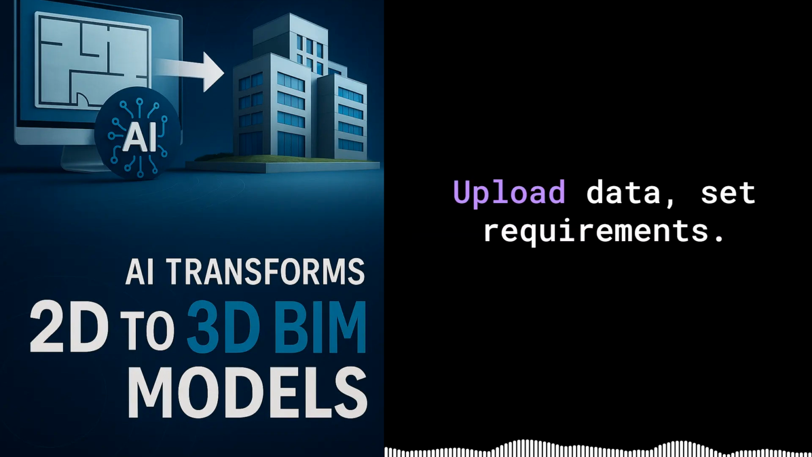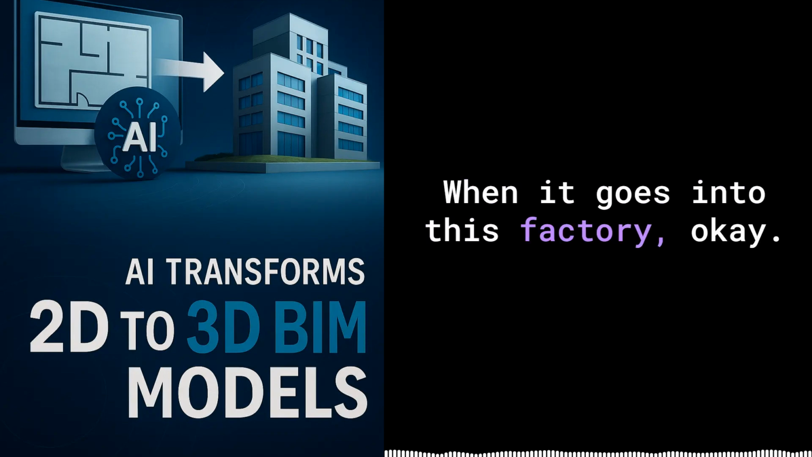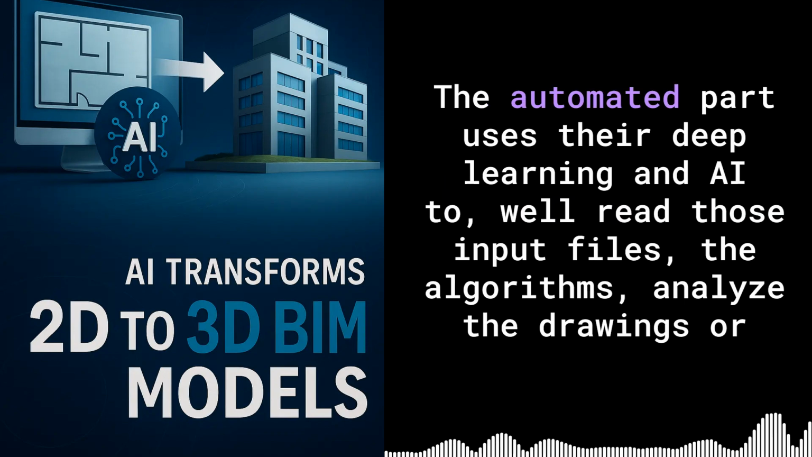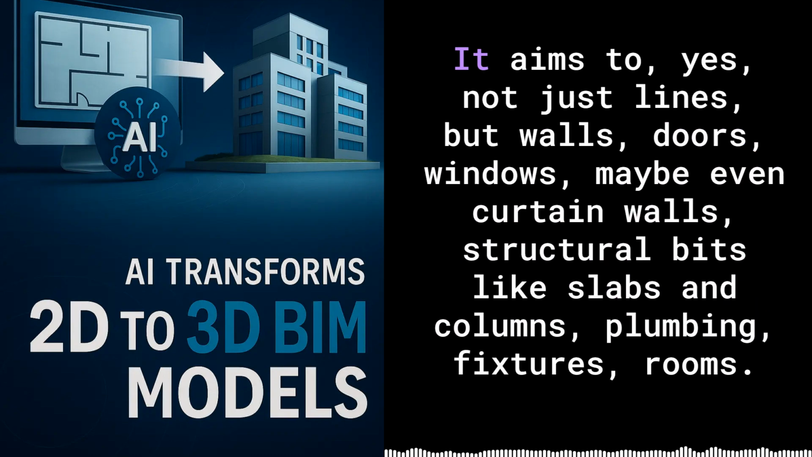Right, makes sense. Upload data, set requirements, get a price. Then what happens when it goes into this factory? Okay, this is where their tech comes in. The automated part uses their deep learning and AI to read those input files. The algorithms analyze the drawings or scans, identify and classify things, walls, doors, windows. So it sees the lines and figures out what they are. It aims to, yes. Not just lines, but walls, doors, windows, maybe even curtain walls, structural bits like slabs and columns, plumbing fixtures, rooms.